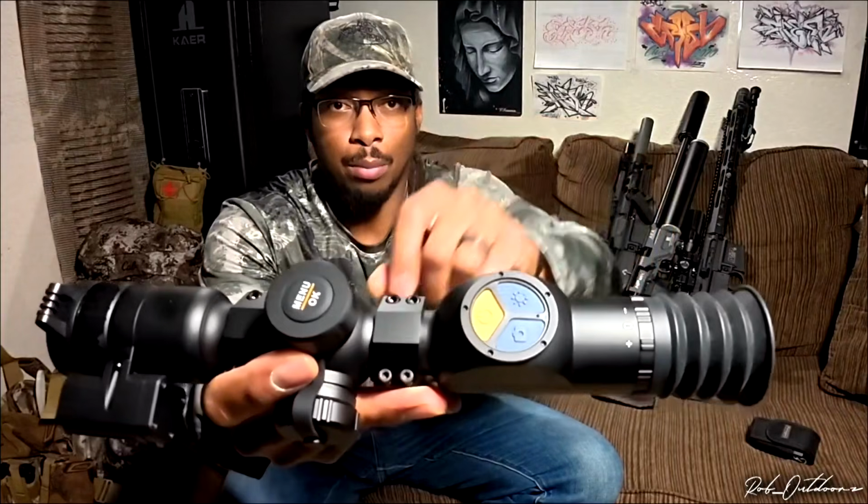I don't know how well it'll pick up on smaller calibers. I've used this on my 25 caliber air rifle, which is putting out like 75 foot-pounds of energy, and I'm going to say that that rifle has a little bit more recoil than a 22 LR. I haven't tested it yet to see if that has enough to activate this, but we'll see. I know you can put this thing on a 5.56 and stuff like that. That would definitely work.